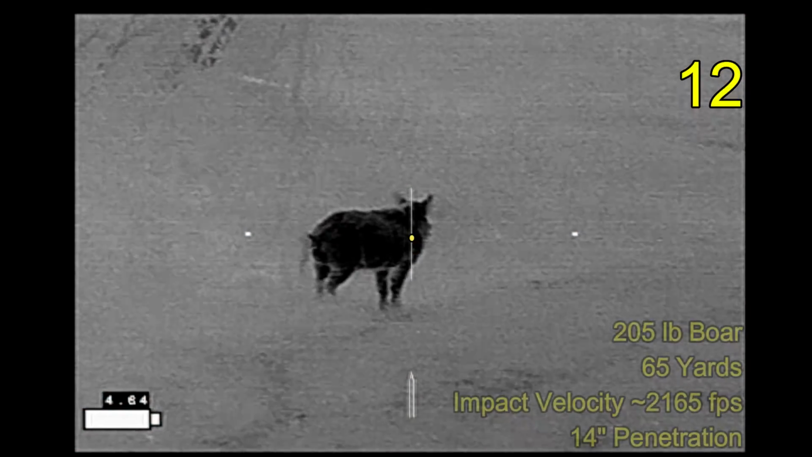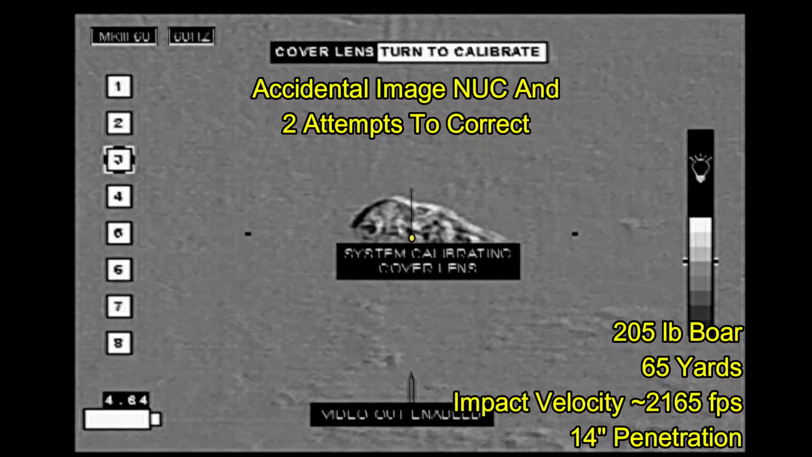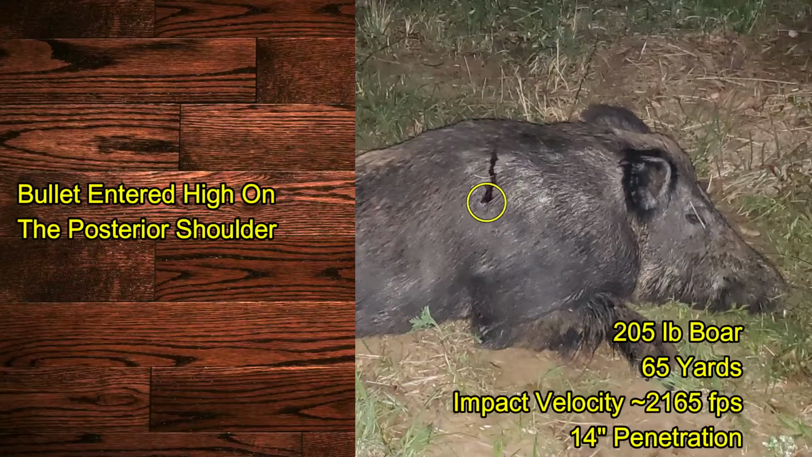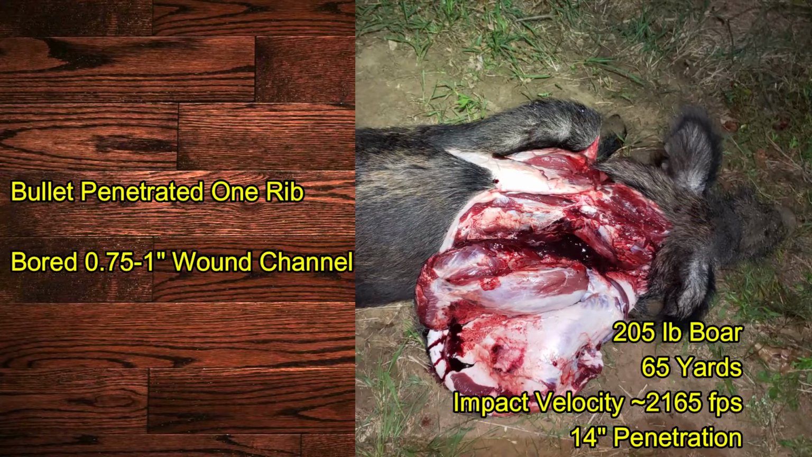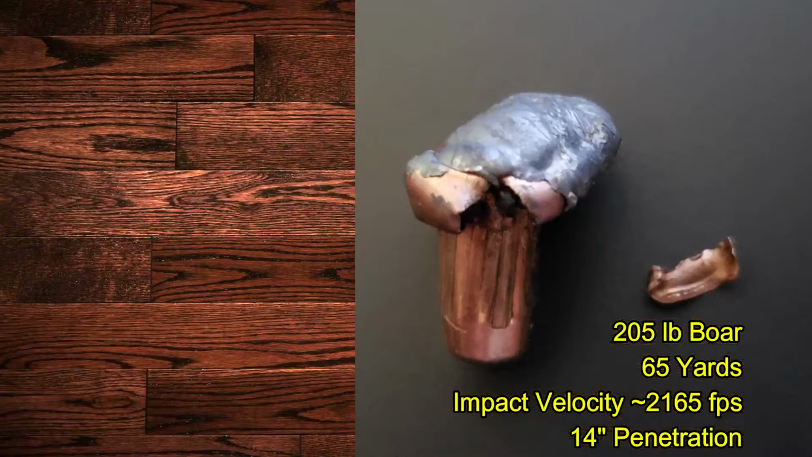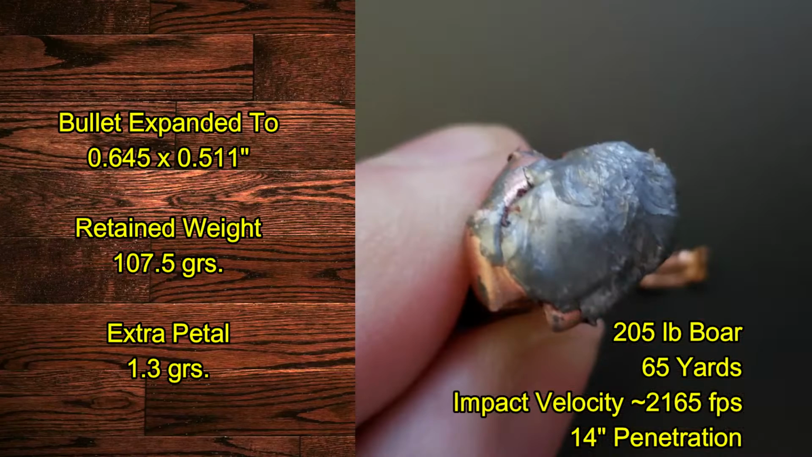I tried to make a similar shot on this next hog, then had problems with unintentionally nuking the scope, but that had no bearing on the ballistic tests. The shot entered high on the shoulder here, just posterior of the shoulder blade, passing under the shoulder blade where it entered the thoracic cavity, breaking one rib, and then exited out the other side of the thoracic cavity, breaking another rib, where the bullet ended up lodging in the skin just behind the left mandible. The bullet also was recovered fairly intact after losing less than 22 grains of weight.